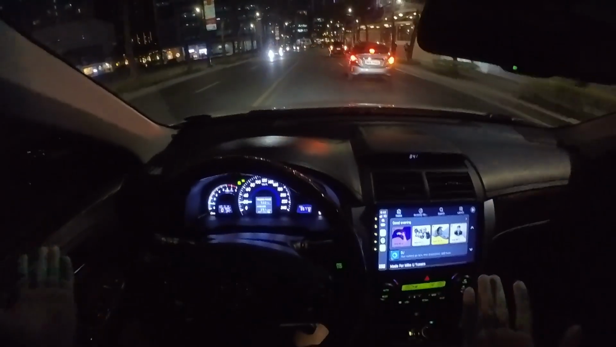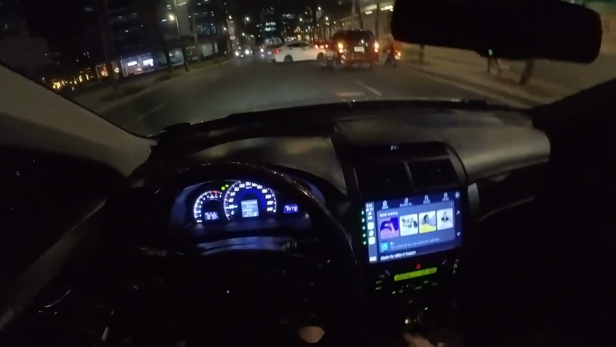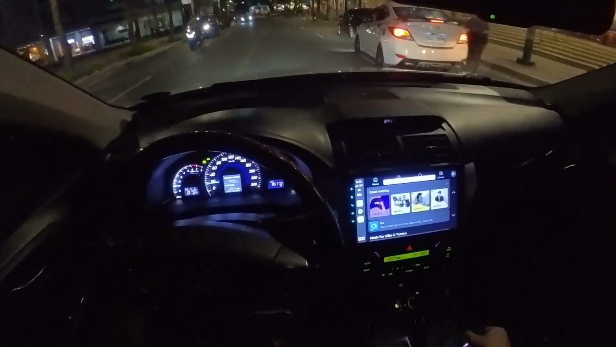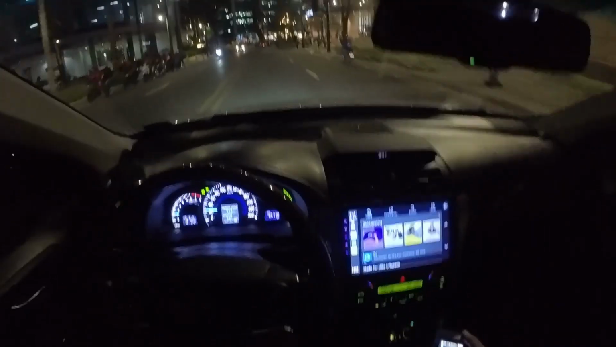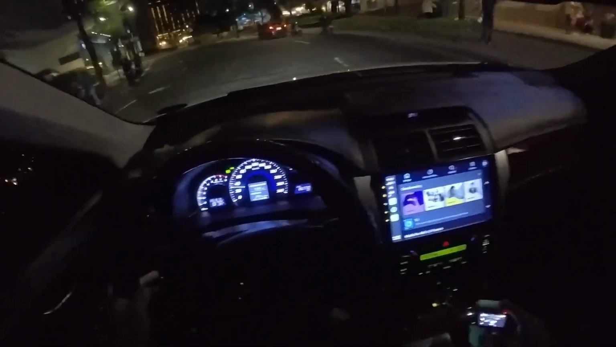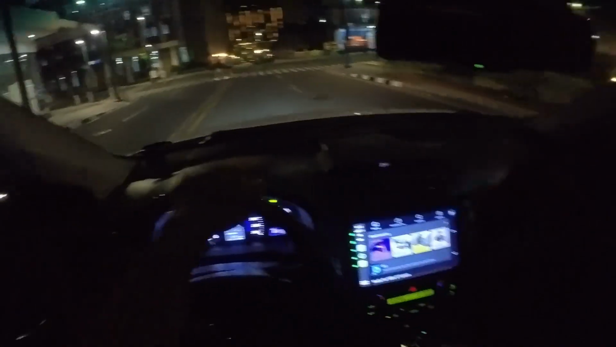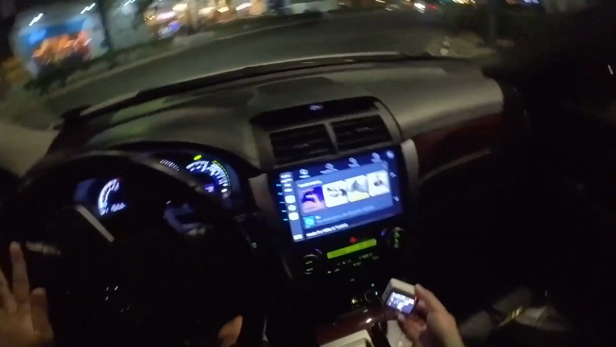And even for an 11-year-old model, as long as you bought it from a first owner na maalaga na may records, and you check it properly, of course guys, you have it scanned and everything, then it'll be fine. And like I said, for an 11-year-old car guys, this car does not drive like an 11-year-old car. If you close your eyes, it's like brand new.